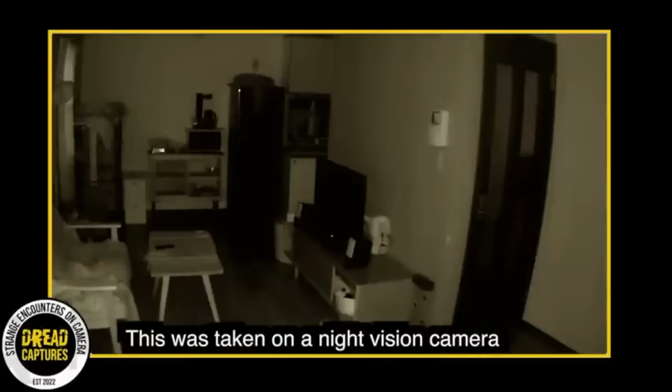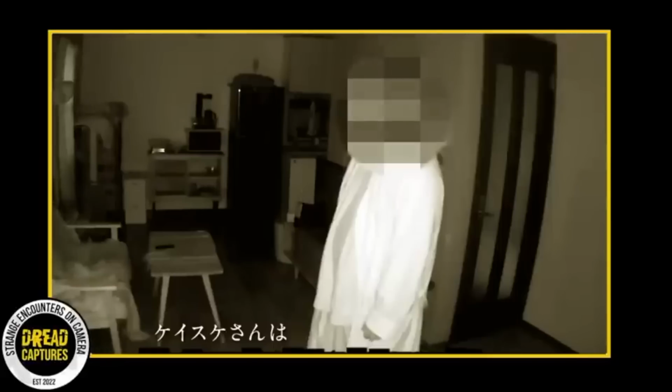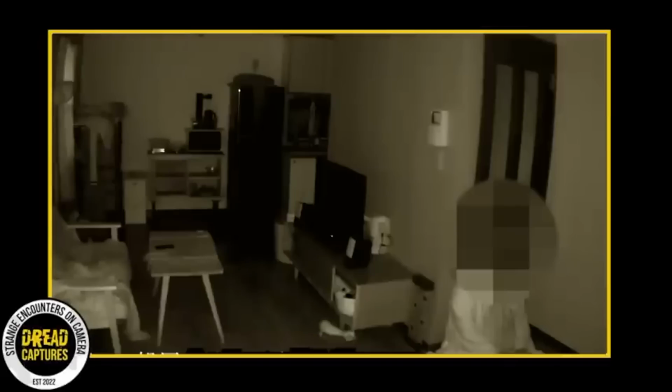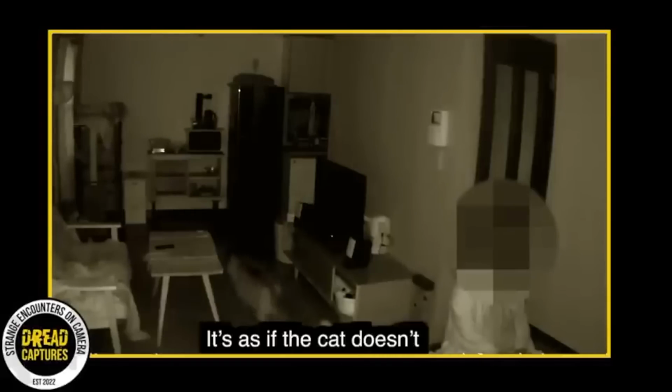The footage showed Mr. Kimura entering the living space, then peculiarly standing still for about 2 minutes. Bizarrely, he later squatted next to the infamous door. As one of their cats sauntered in, it seemingly disregarded Mr. Kimura as if he wasn't truly himself. He eventually exited the area.